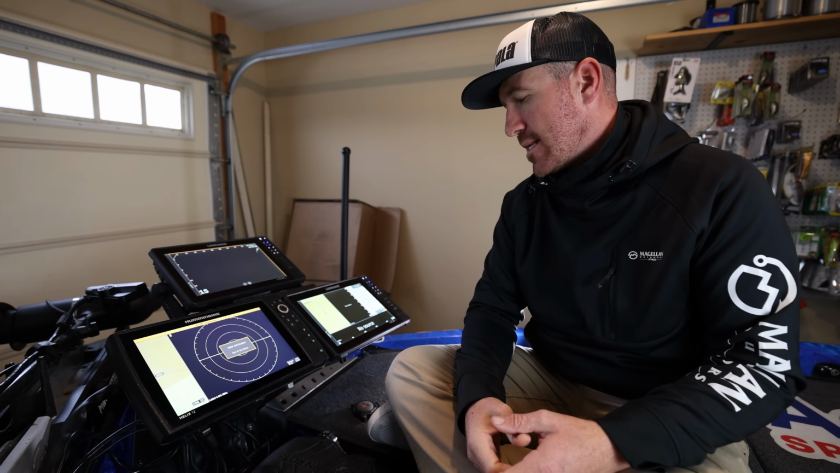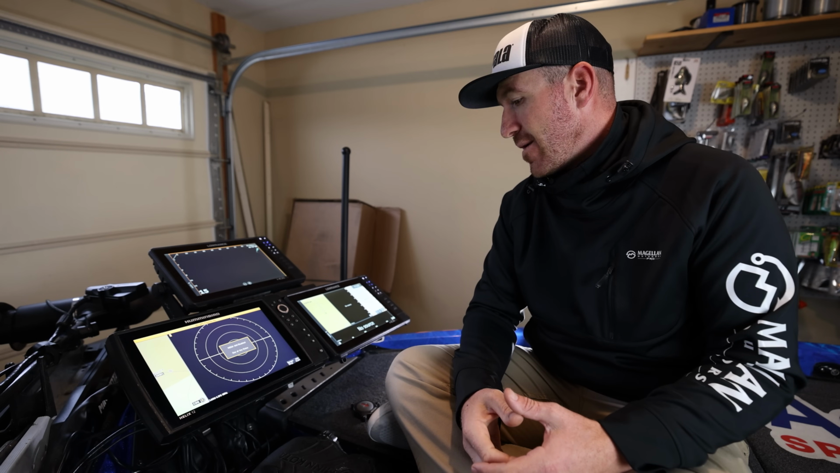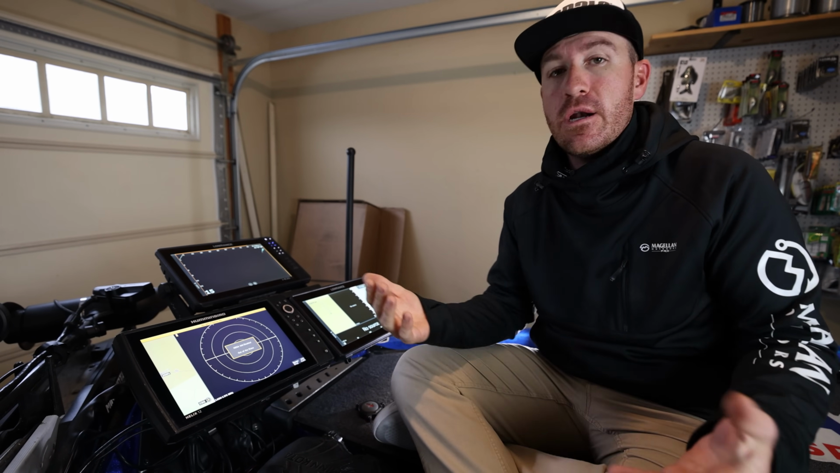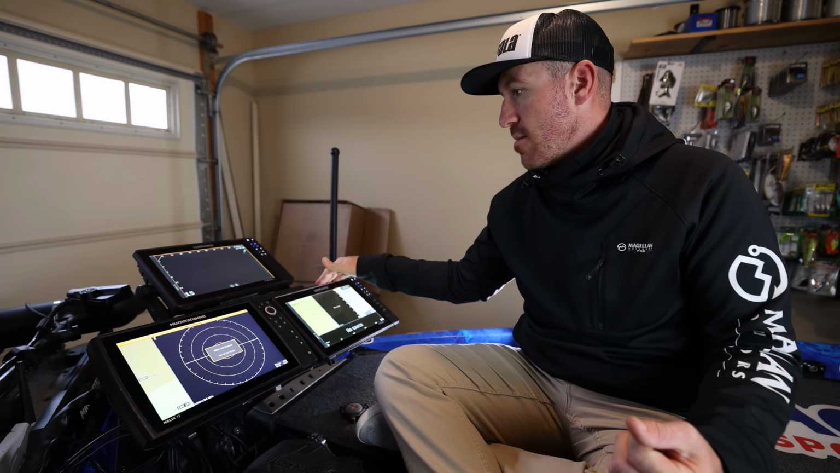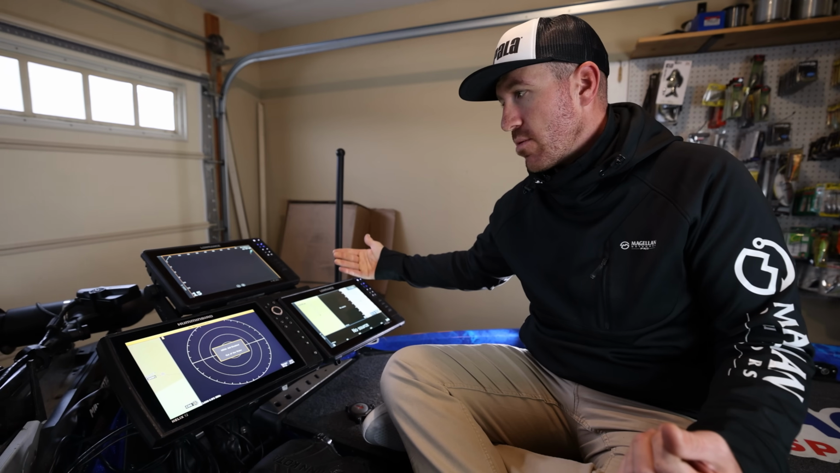Overall, the units are solid. I'm gonna be honest with you, I've had minimal issues whatsoever with my Lowrance units. And that's why I've decided to run as many. The main reason I ran two this year instead of running a Garmin was, number one, I use the Lowrance a lot.